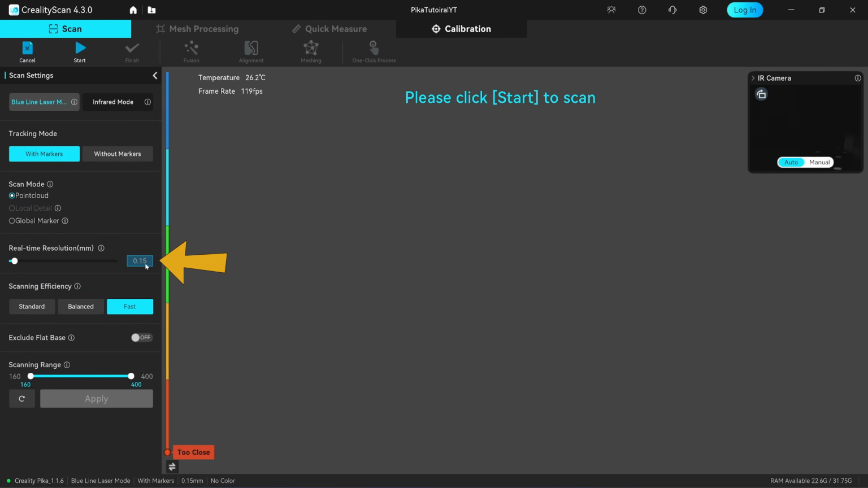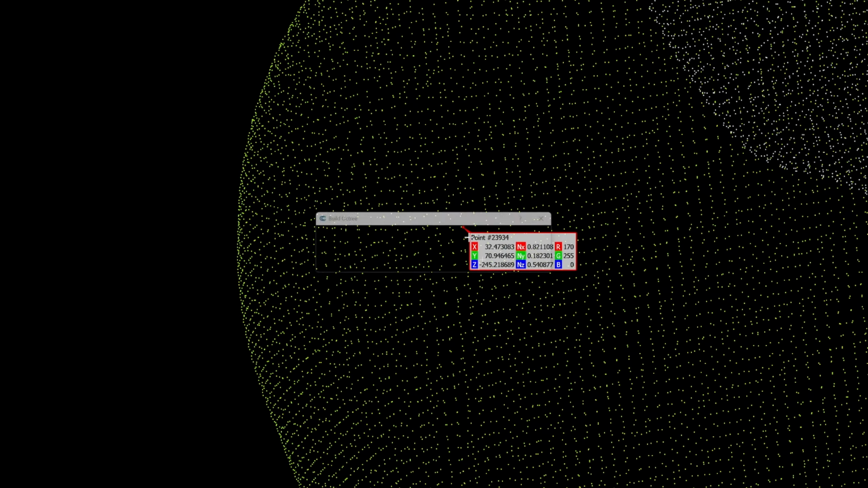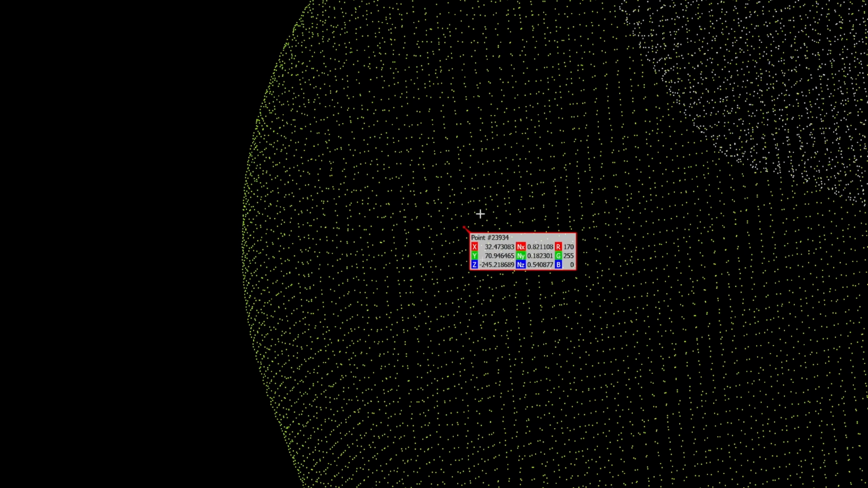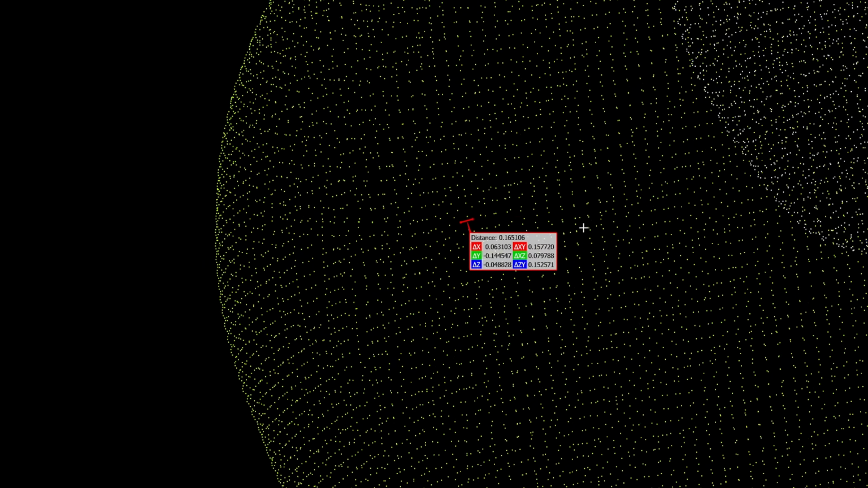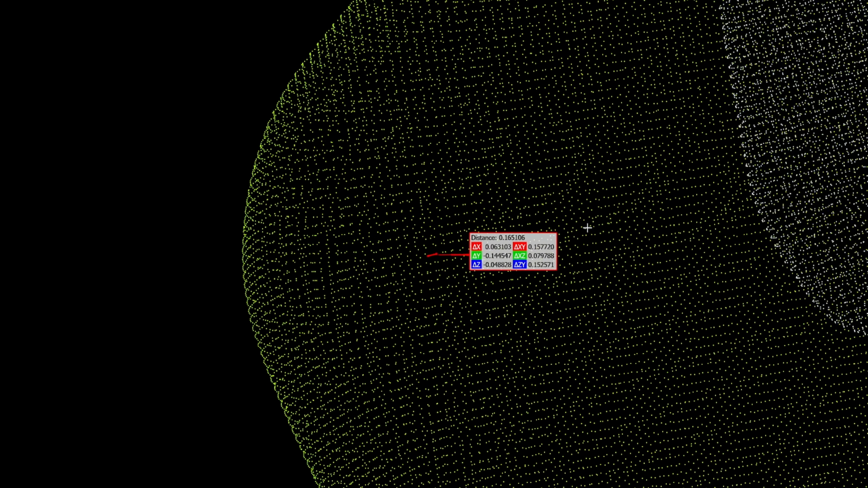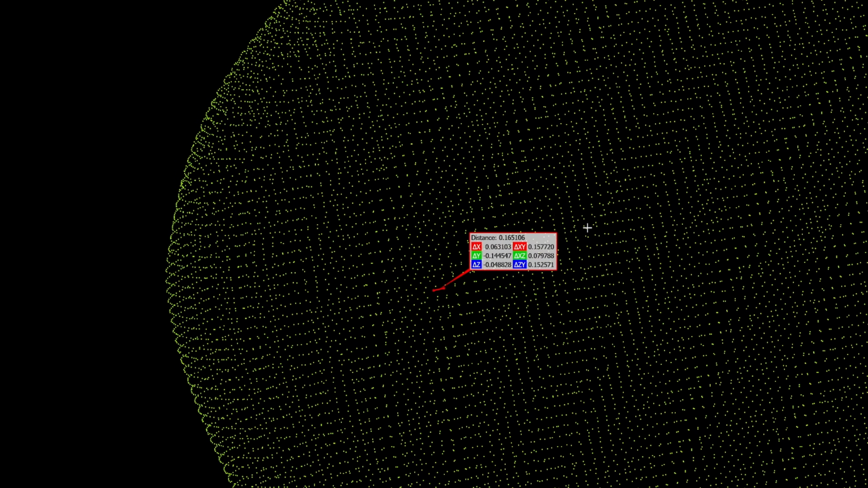Next, you will need to set the proper scanning resolution. This is the most common mistake new users run into. Scanning resolution refers to the spacing between points in the point cloud generated by the software. For example, if you set the resolution to 0.15 mm, the distance between each point will be 0.15 mm. Resolution doesn't affect the accuracy of the scan data, but it does determine how much detail the scanner can capture.